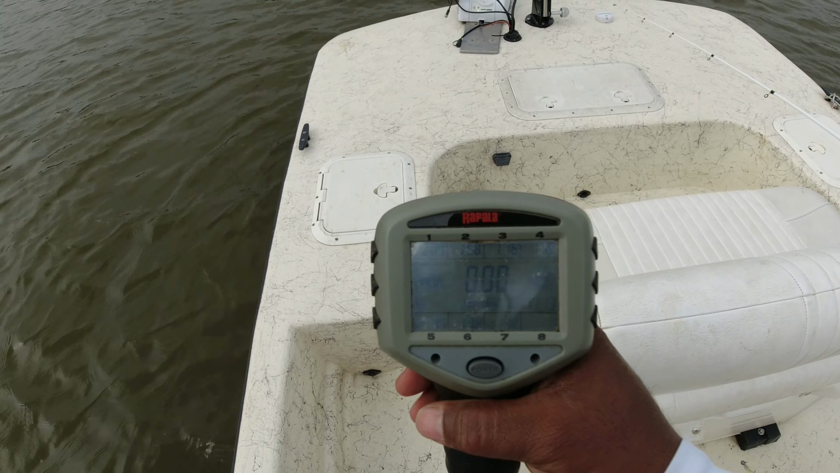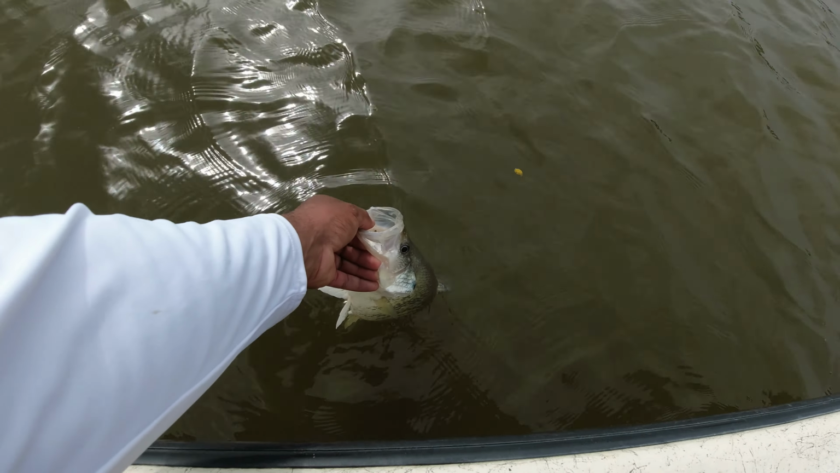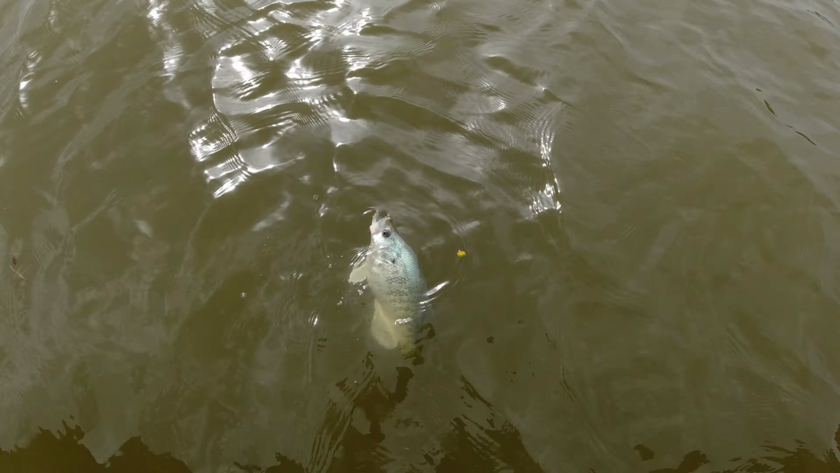Okay, just 1.5 pounds, 156. 156. Awesome looking little fish. Oh yeah, let's let her back in there, y'all. Let's get her back in there. Get on, girl. Thank you for your business.